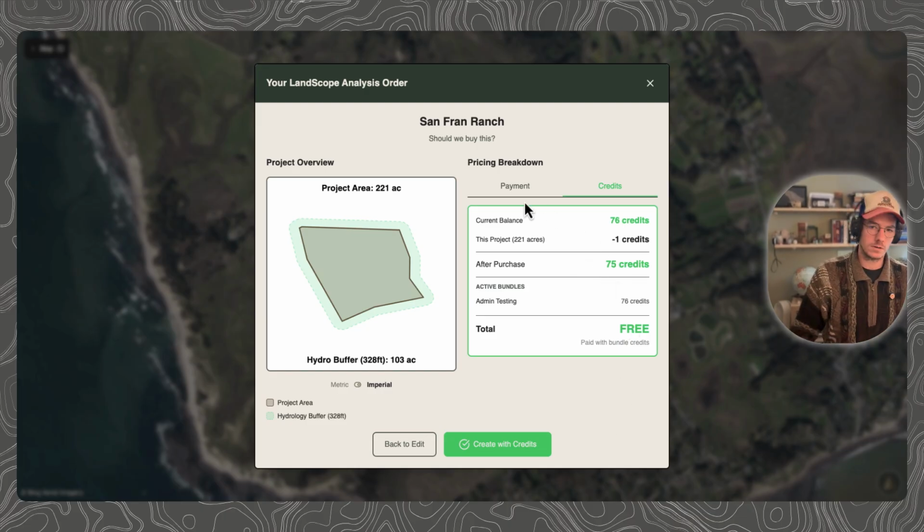Now, pricing there is a couple of ways to do it. Credits or credit card. So if you are a consultant, designer, or a property vetter, then the credits are basically a wholesale pricing for mapping packages. So it's a lot easier to just go get one. And it's really, really fast.